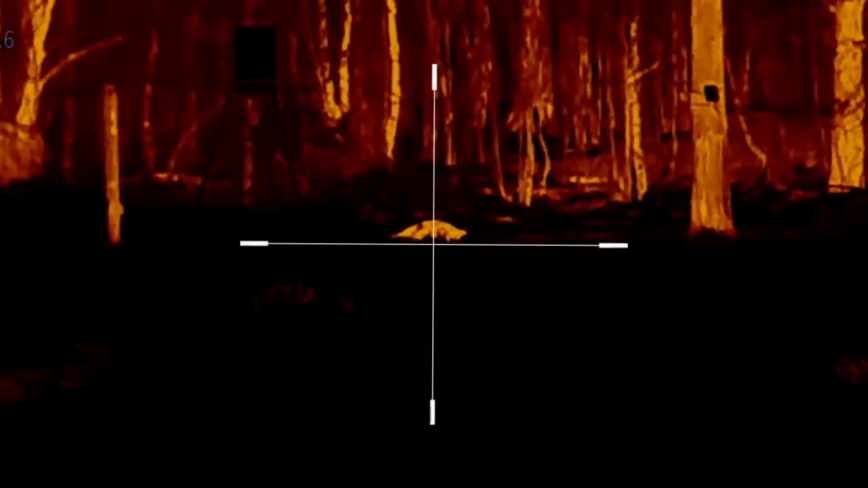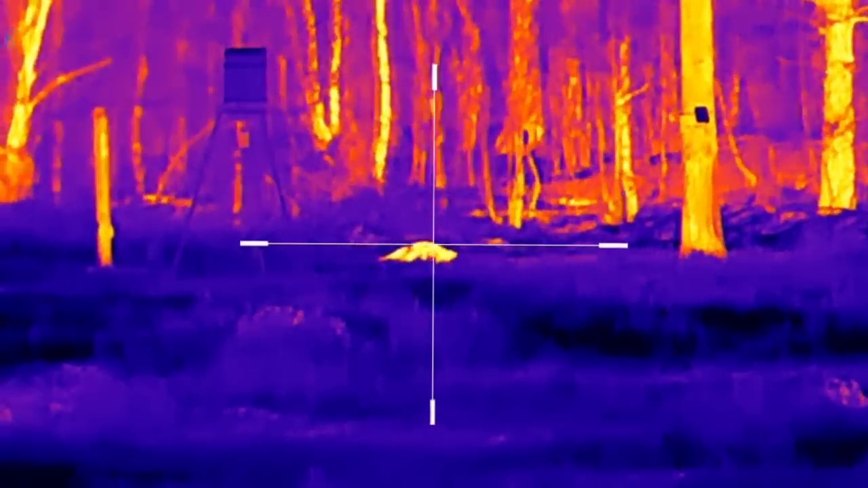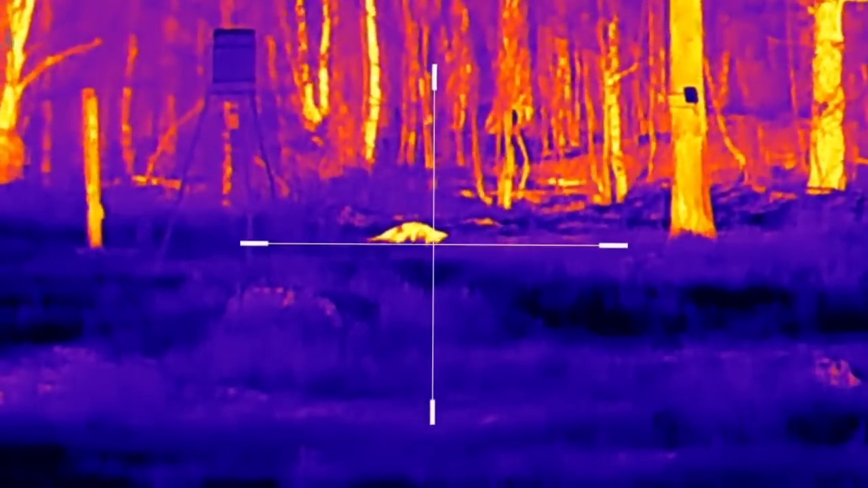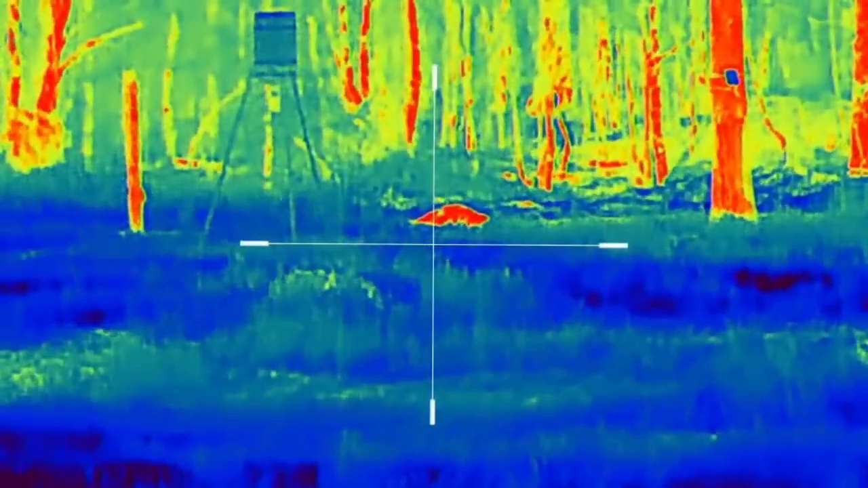That is Sepia. Of course, in a grass patch, it would light them up. I mean, you can see the heat still on the trees. The sun's just went down, so all those trees still got a lot of, they're not ambient temp, they're warmer, so that's what the scope's picking up. That's Iron Bow. That is Rainbow.